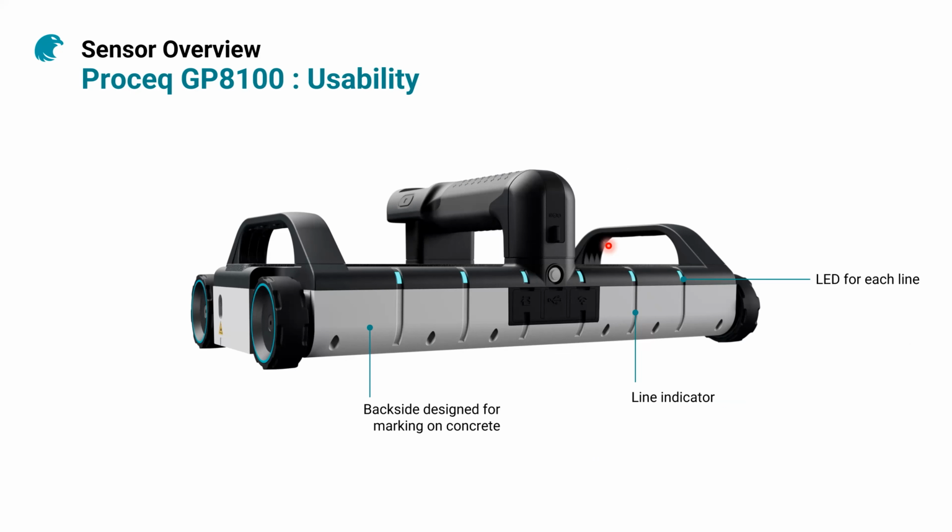That's the backside of the GP8100. You can see that the antennas are being separated by lines. And on the top of these lines, you can see LED lights. So that makes it easier for you to mark where the targets are. And the whole design is made in order to make your marking on concrete easier for the user.